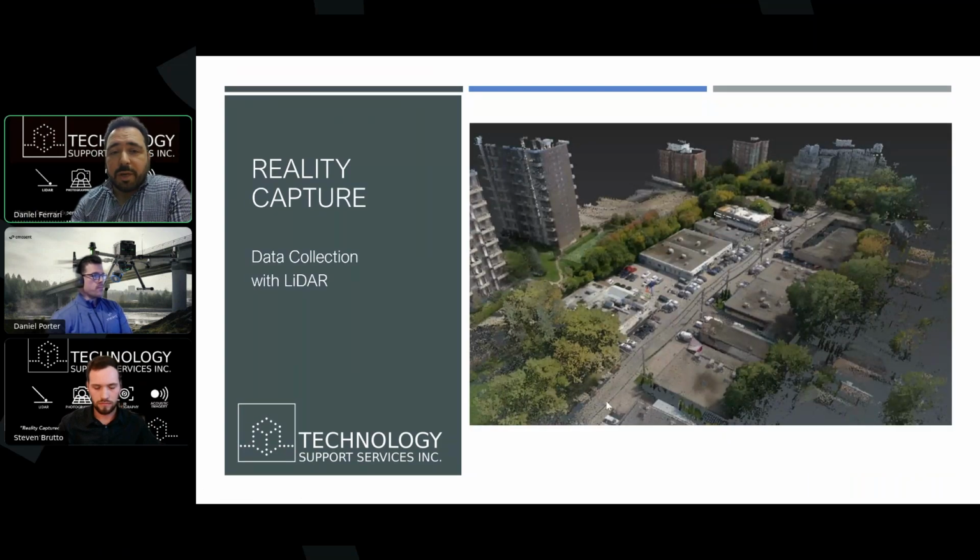The idea of reality capture is that broader idea of collecting real world information and putting it into a digital form. That is the heart of what we're talking about. LiDAR and our STX is the pivotal piece that allows us to do that efficiently.